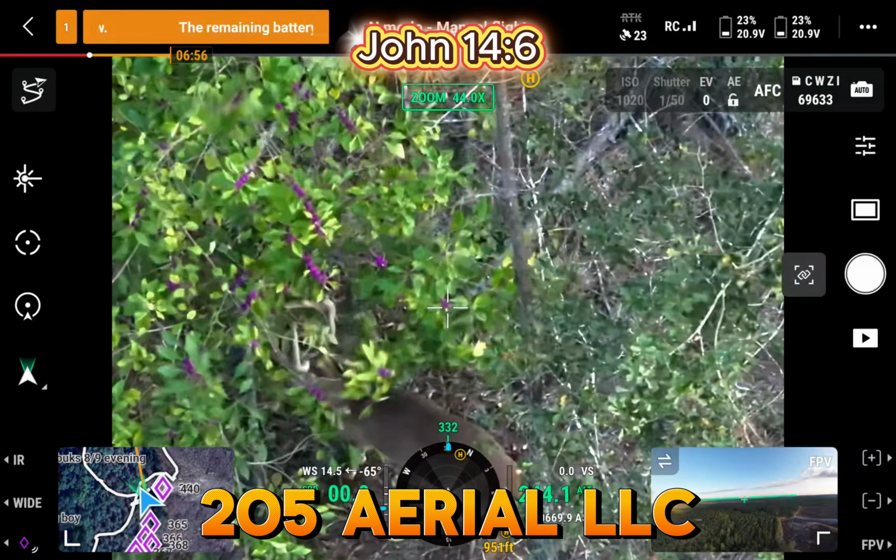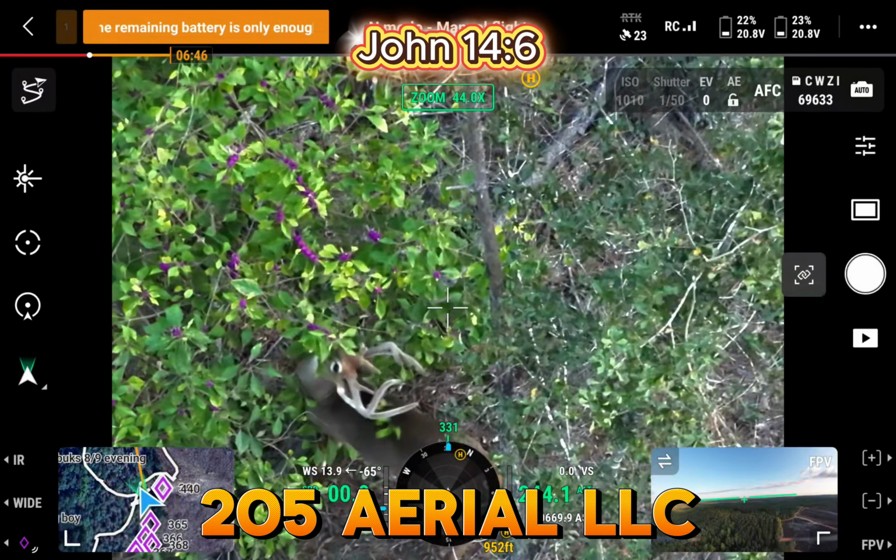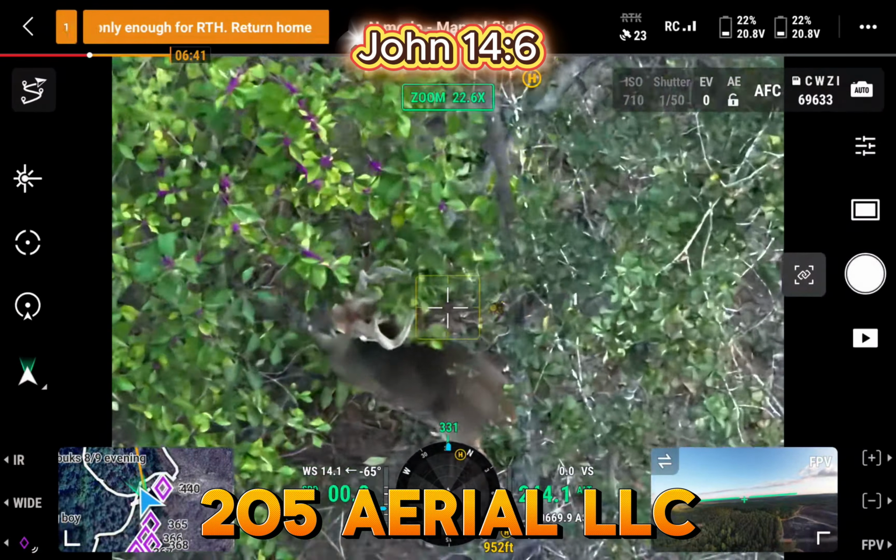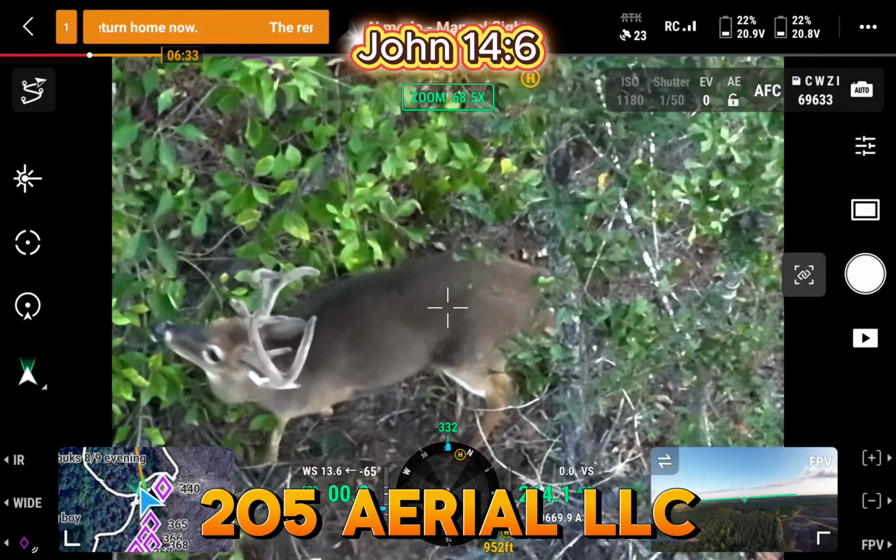That deer is... Well, that deer is about to tear that bush down. Wrapped up in his antlers. Goodness.